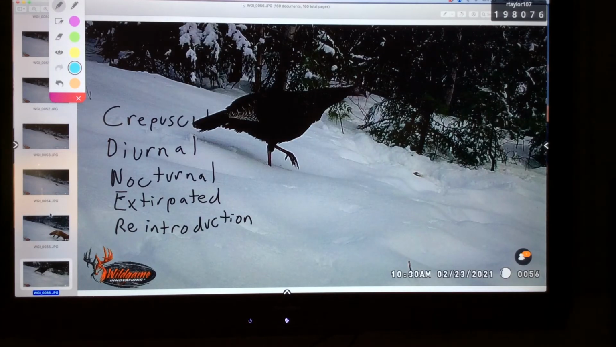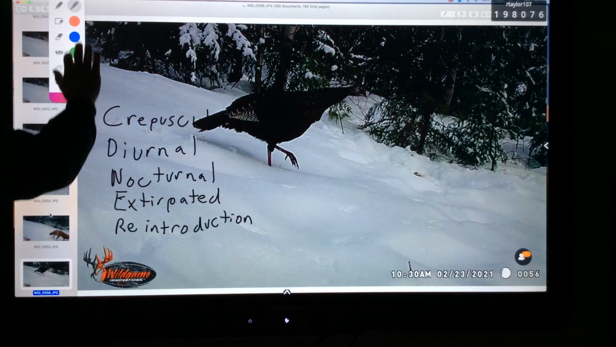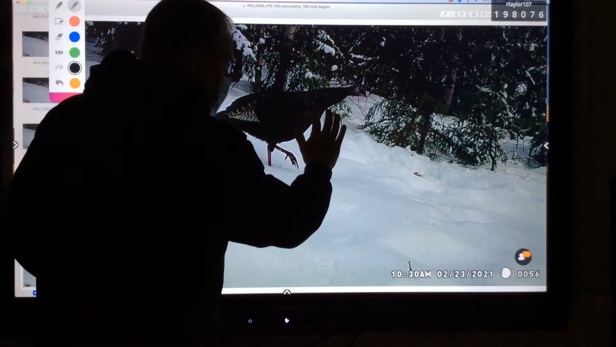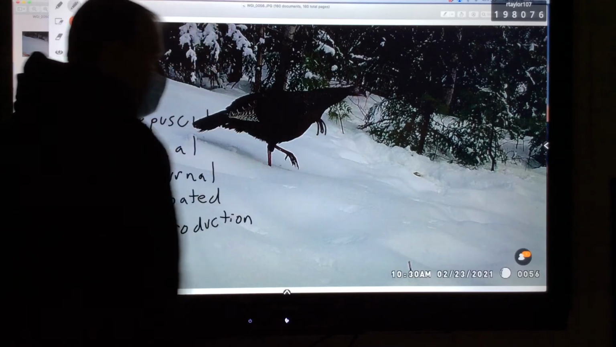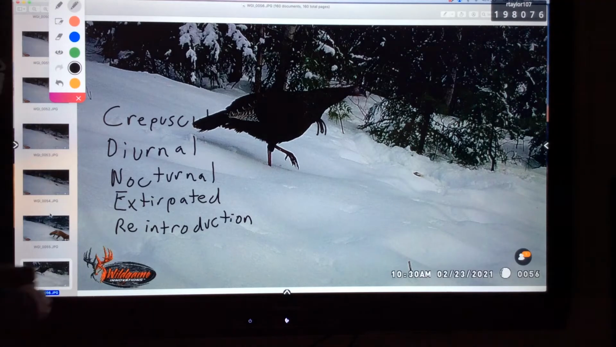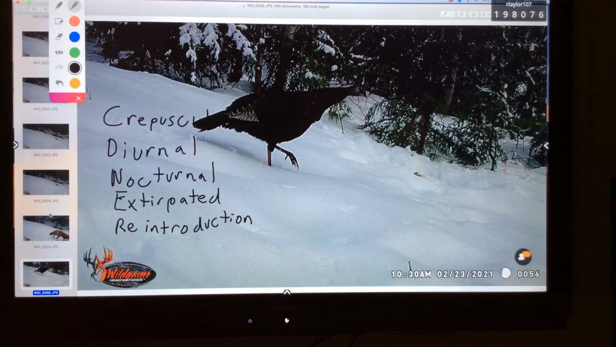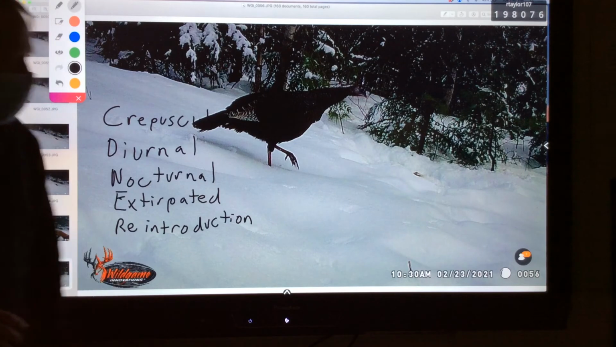Here's a turkey coming by at 10:30 in the morning. Maine has wild turkeys, and this is a female hen, and we know it's a female hen because she doesn't have a beard. A beard is a little structure of feathers that hangs down in the front of the turkey. It looks like this that I just drew in, that would be a male. This is a female because there is no beard. Also, the males tend to have redder heads, and they have big spurs on their legs.